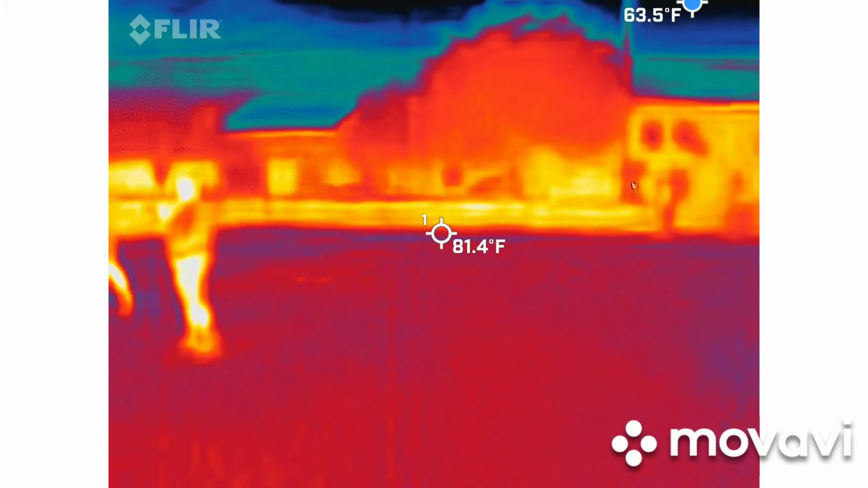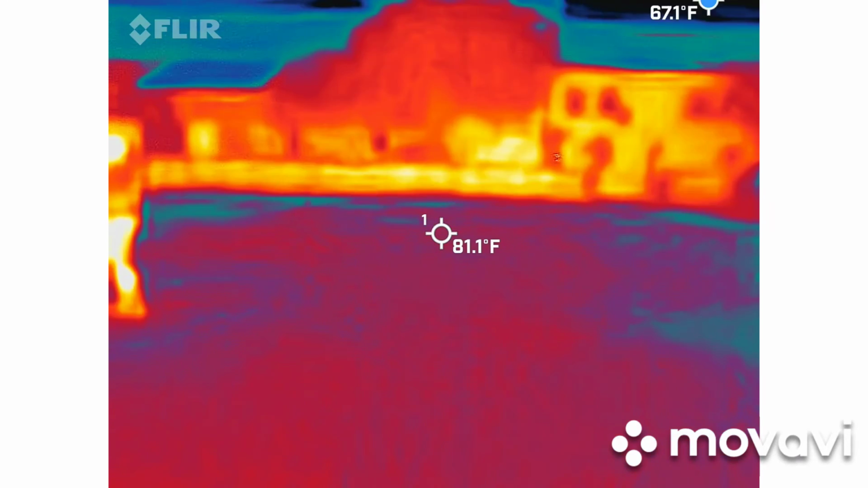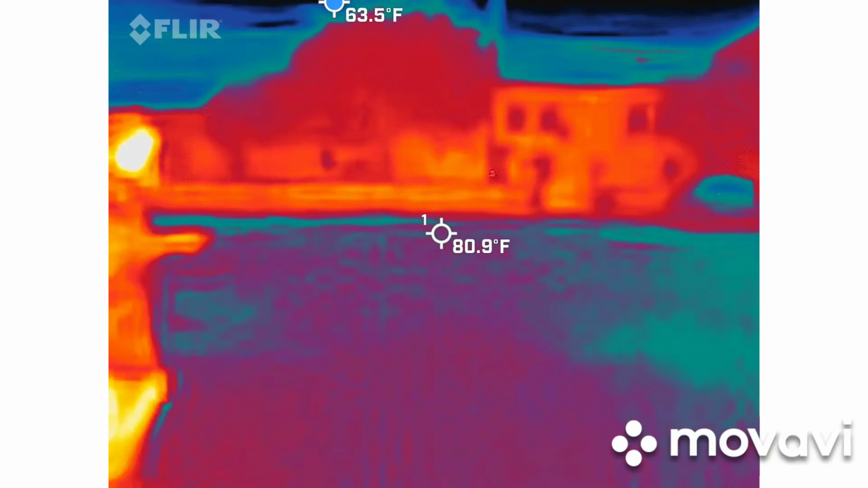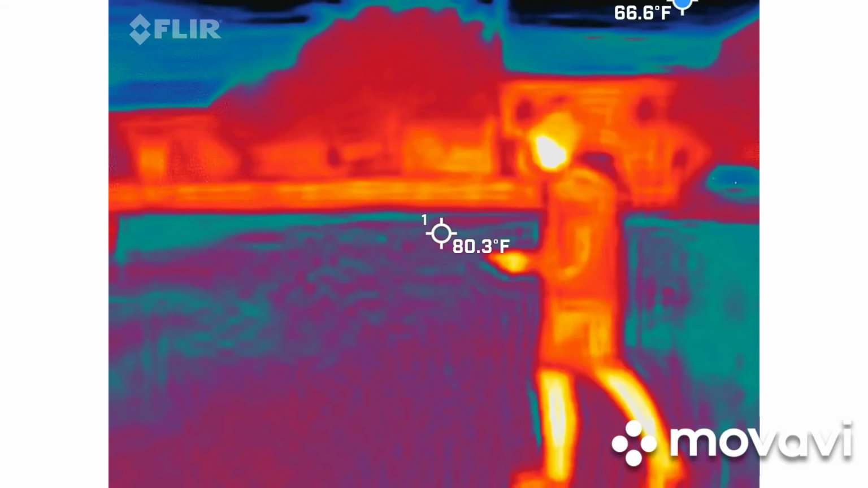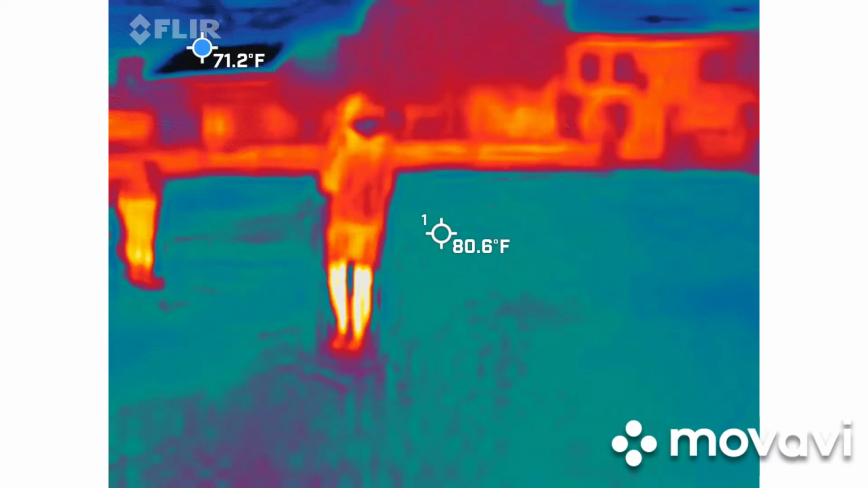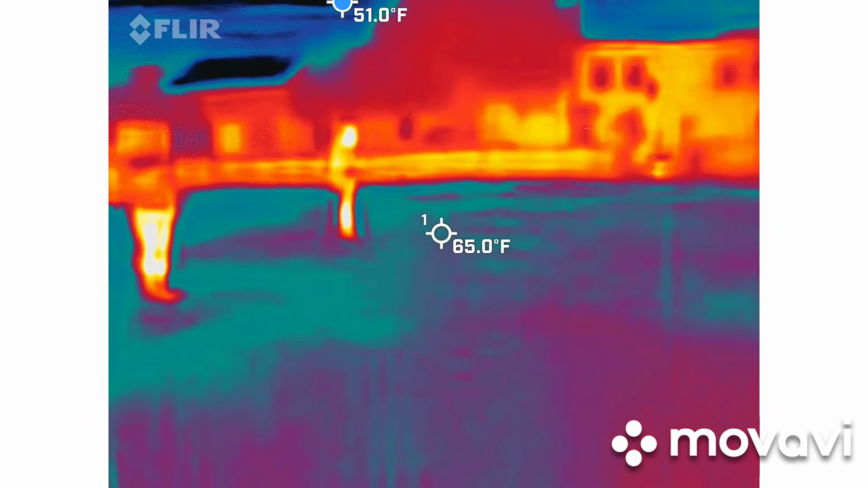Showing 70, high 70s and 80s. I'm guessing just the asphalt here, something probably holding it. It might. Hit the stop button. Let's reset it. Give it a second. Okay. Go ahead and tap it. Change. But now it's down to 65.